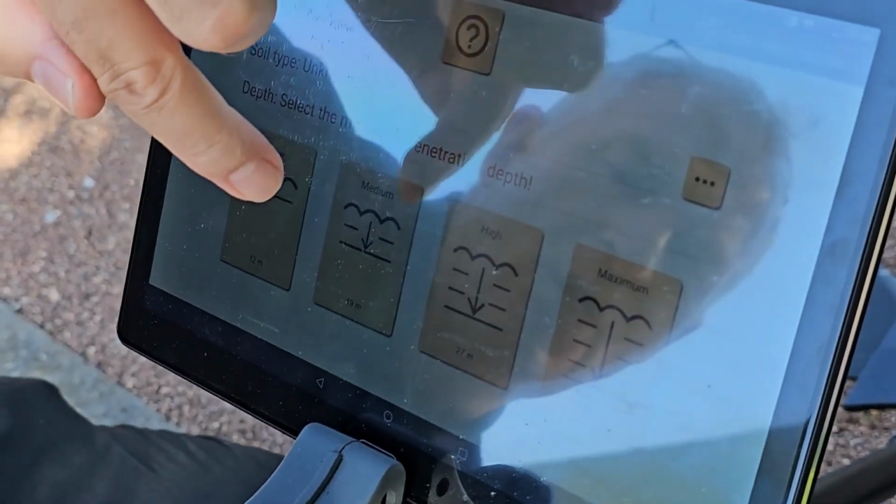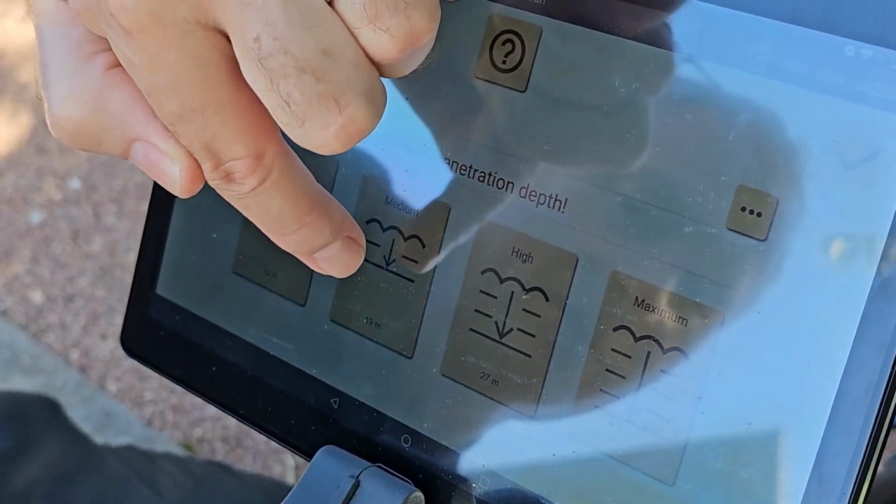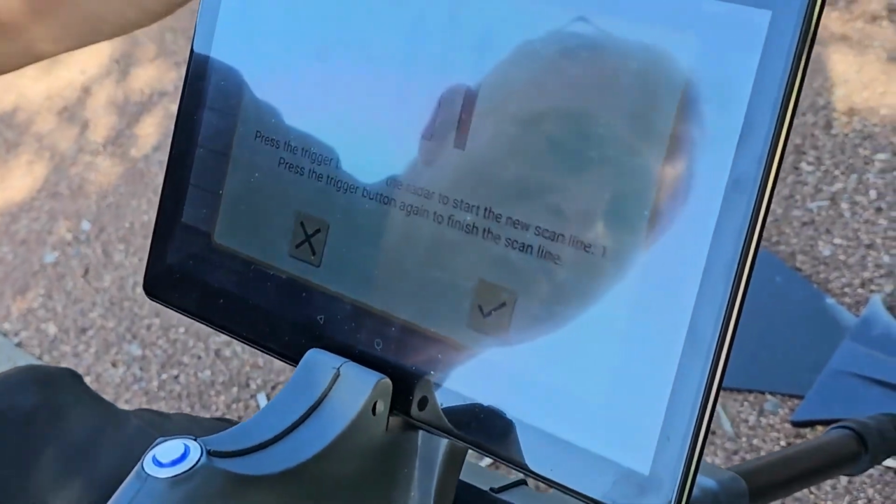We press there. We're going to go with the medium depth here because we know that the targets are not too deep in this case. So we're going with medium. We press the target there and voila, we are ready to start scanning.